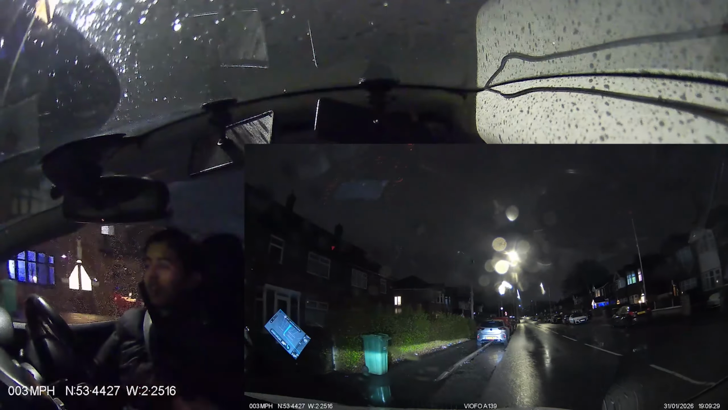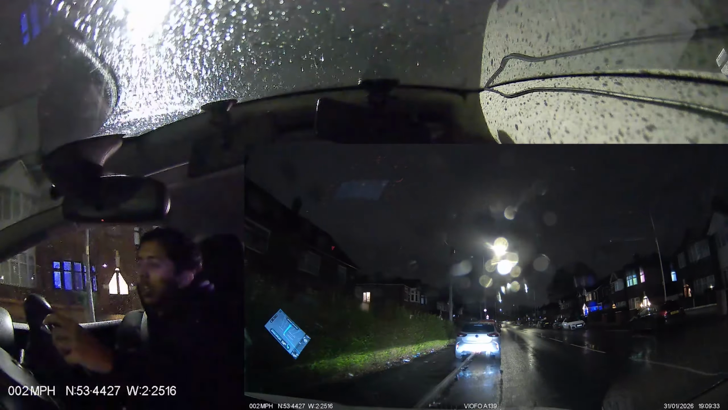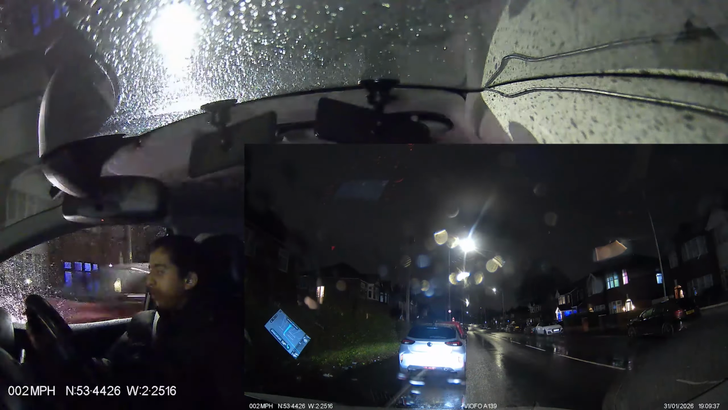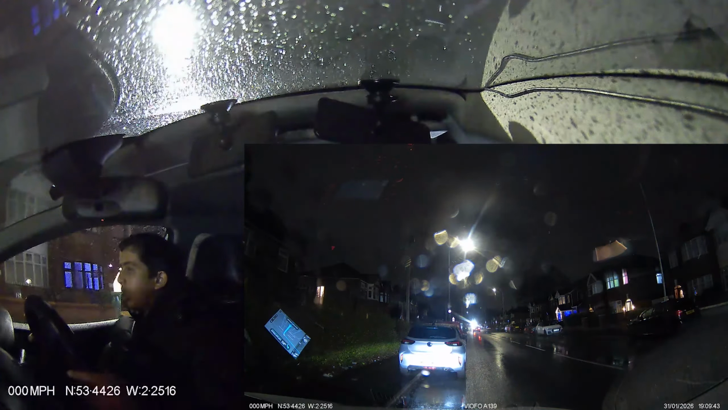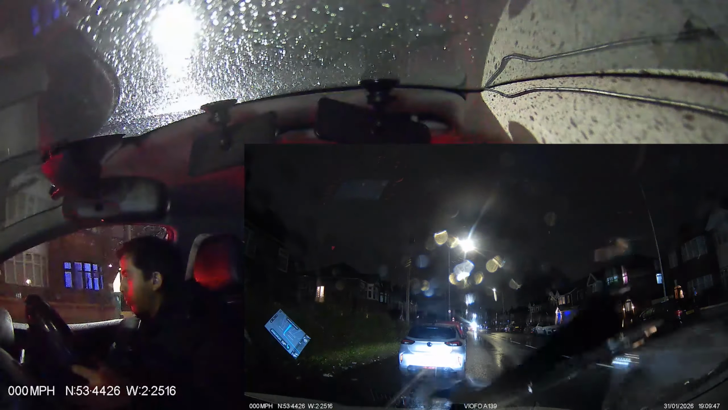Like this. Yeah, don't hit the pavement. Leave some distance so you can. Okay, once you're ready, move off, please. Remember, don't follow the TomTom speed or this speed. Yeah, they can be wrong. They can be right, they can be wrong.